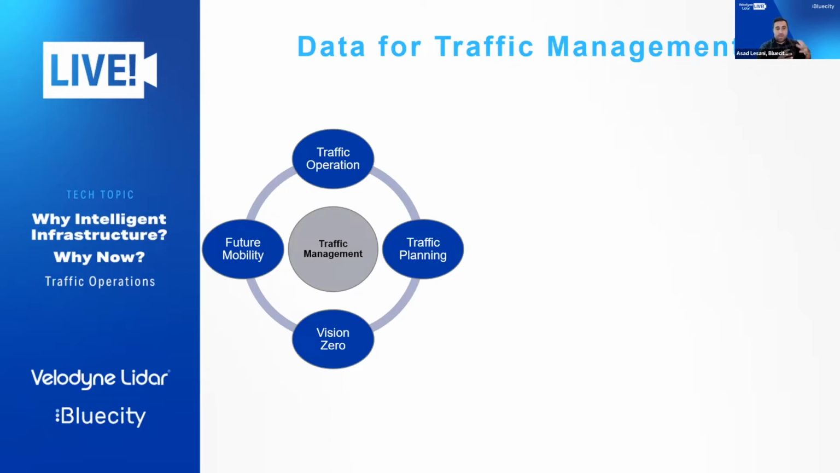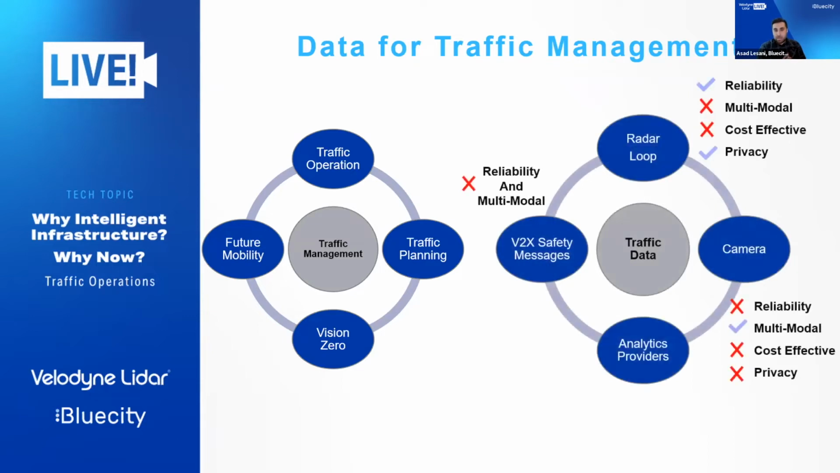So the backbone of all these activities is traffic data. That's why those people typically use different types of technologies to capture the data they need. When it comes to traffic operation, they need a system that works 24/7. That's why we see radars and inductive loops being used for capturing data for those applications.